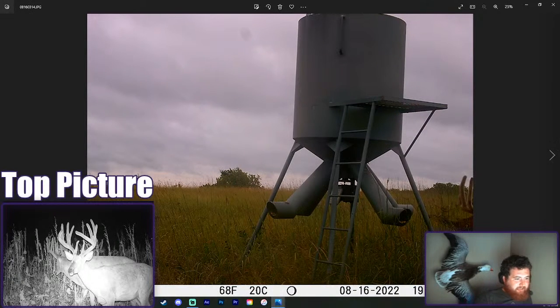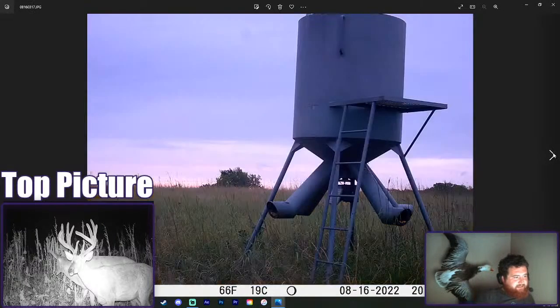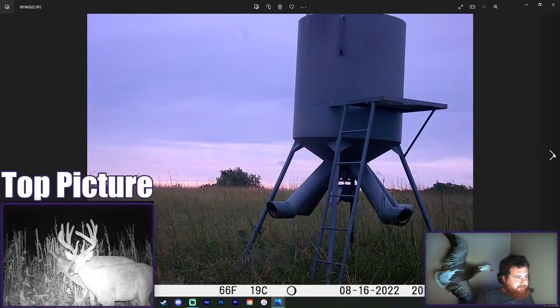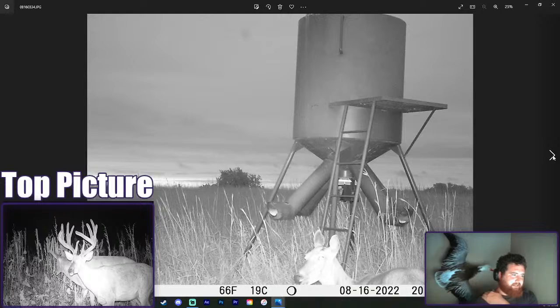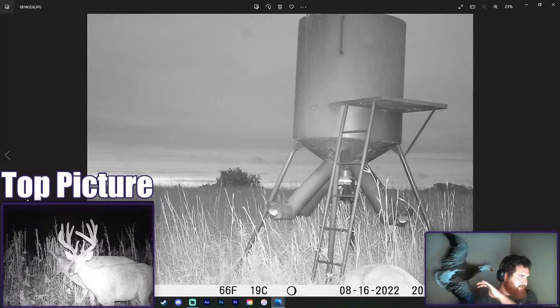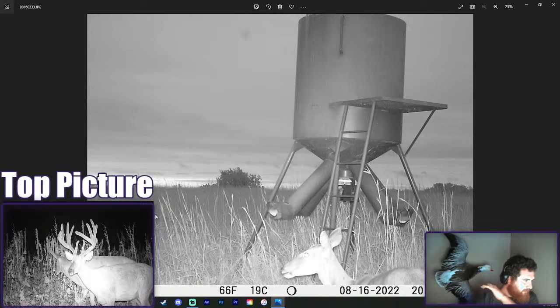Love to see it. What time is this? Was that 7:30? I mean, this is like the 20th picture of him, so that was pretty early. So that means this is probably right in his bedding area. Like I said, this is definitely a bedding area spot. That deer literally bedded right there. I can't tell, but